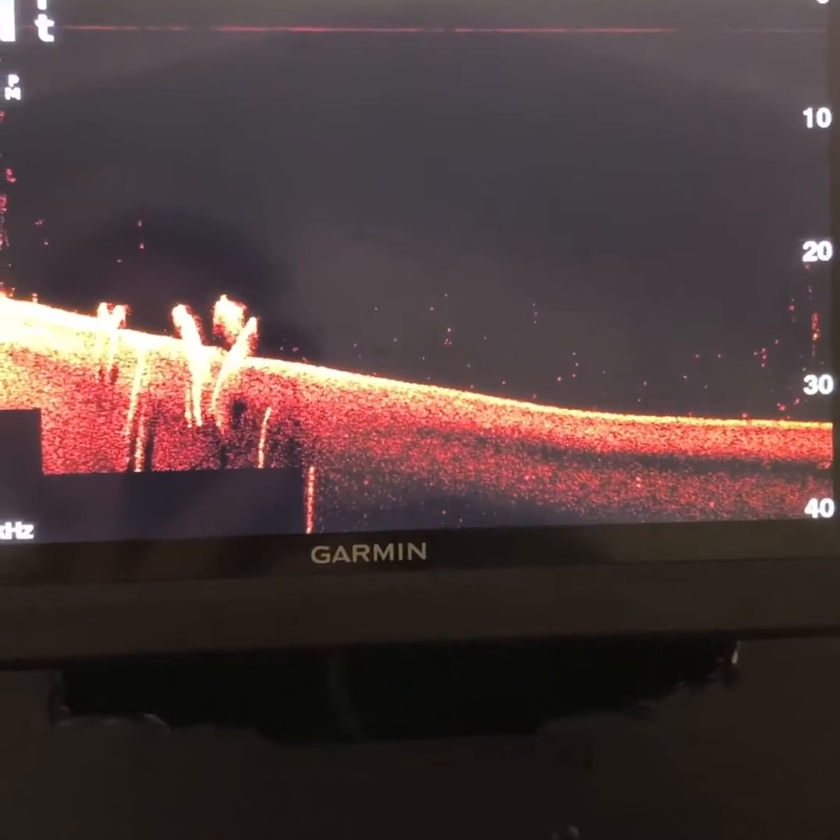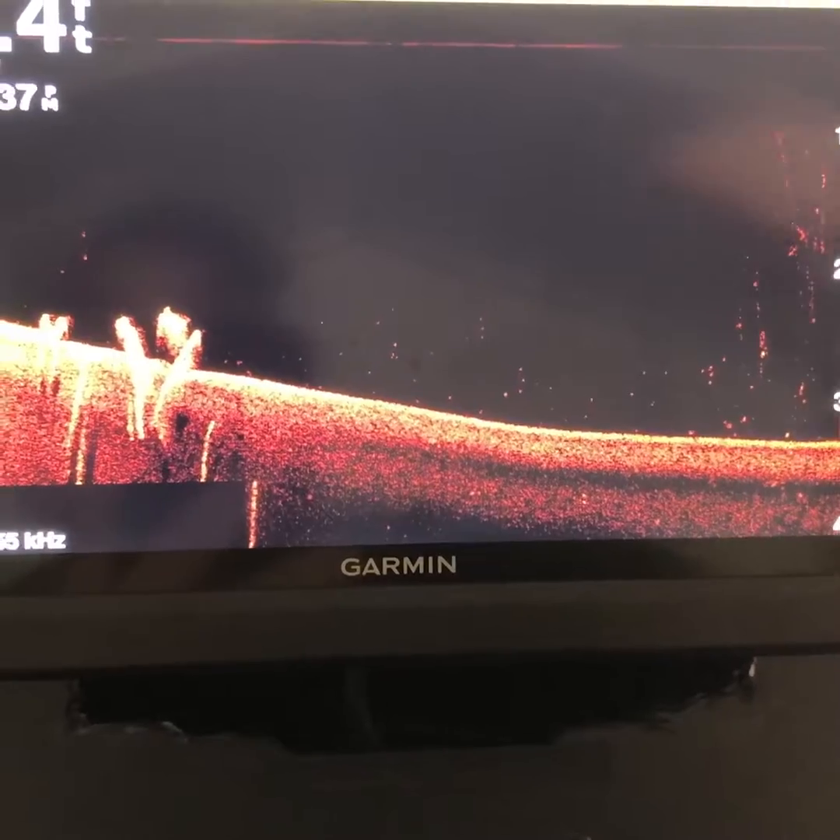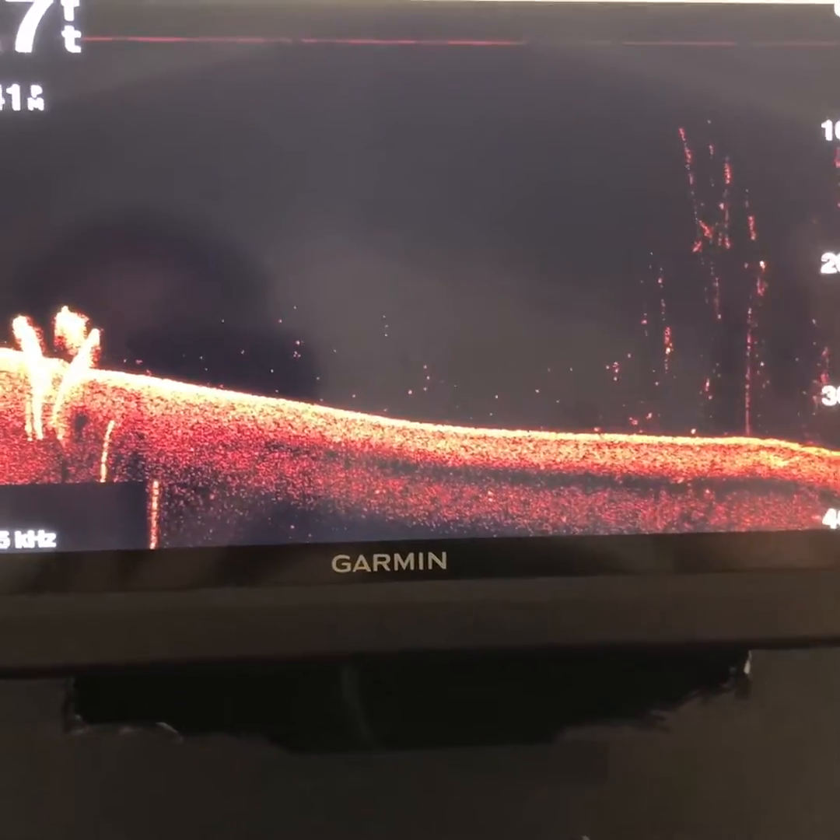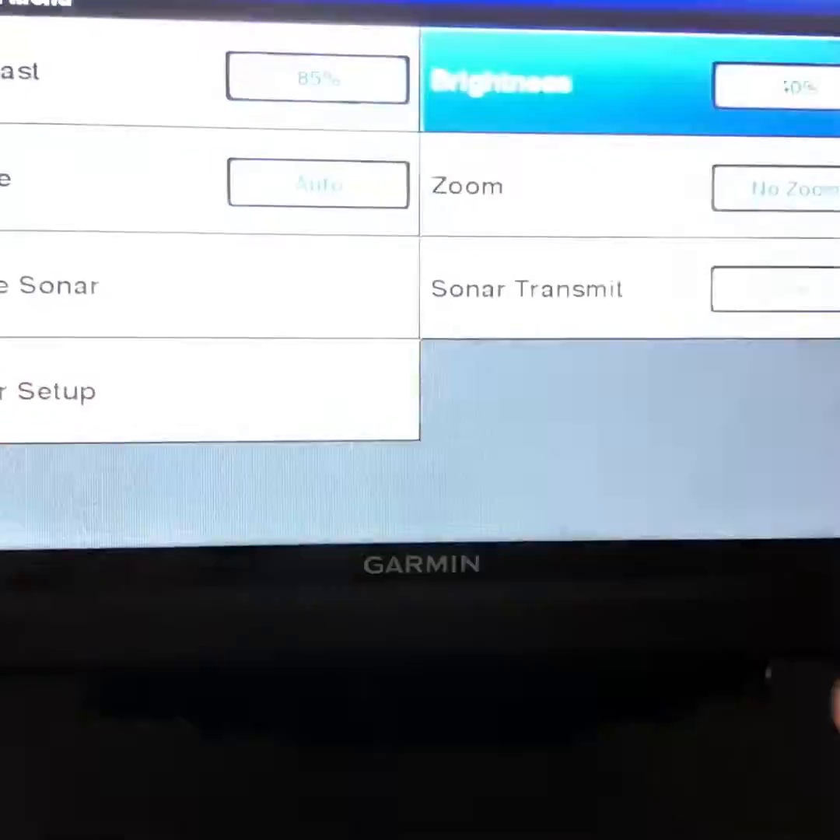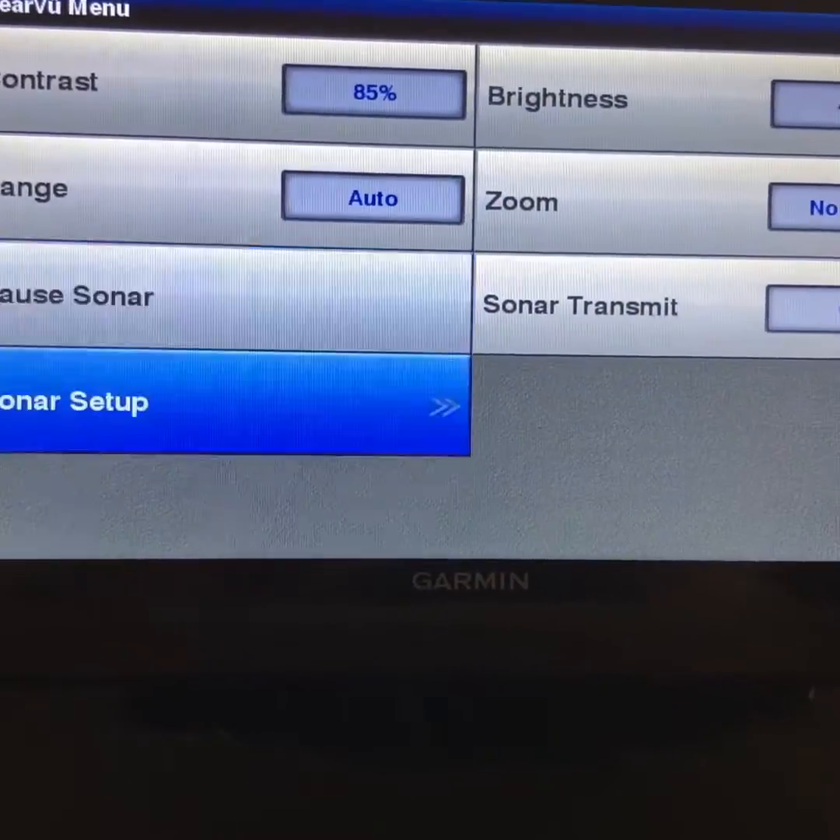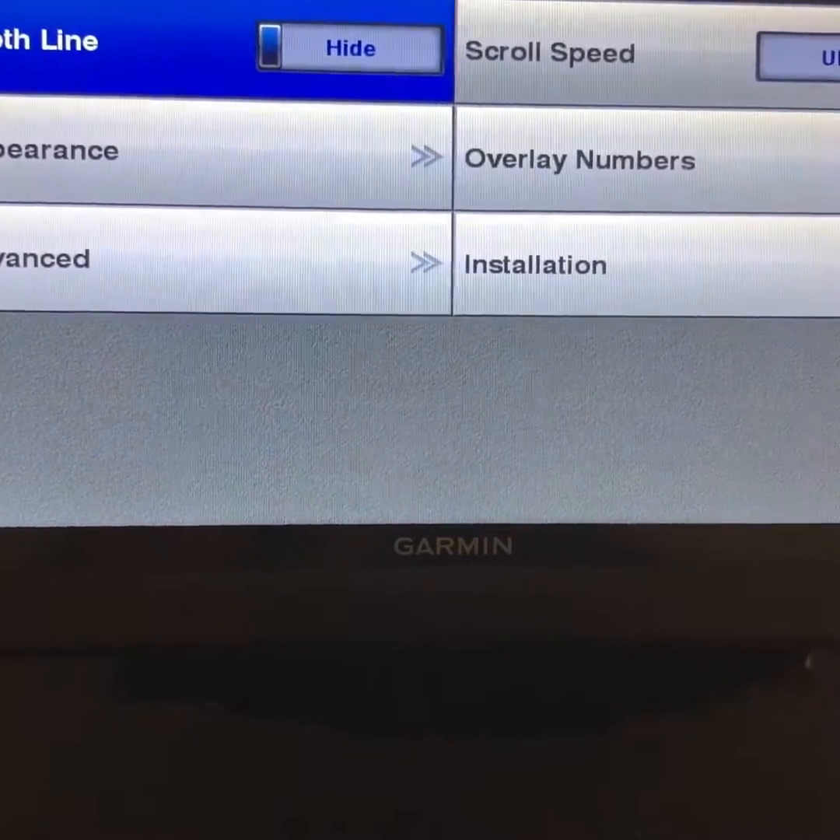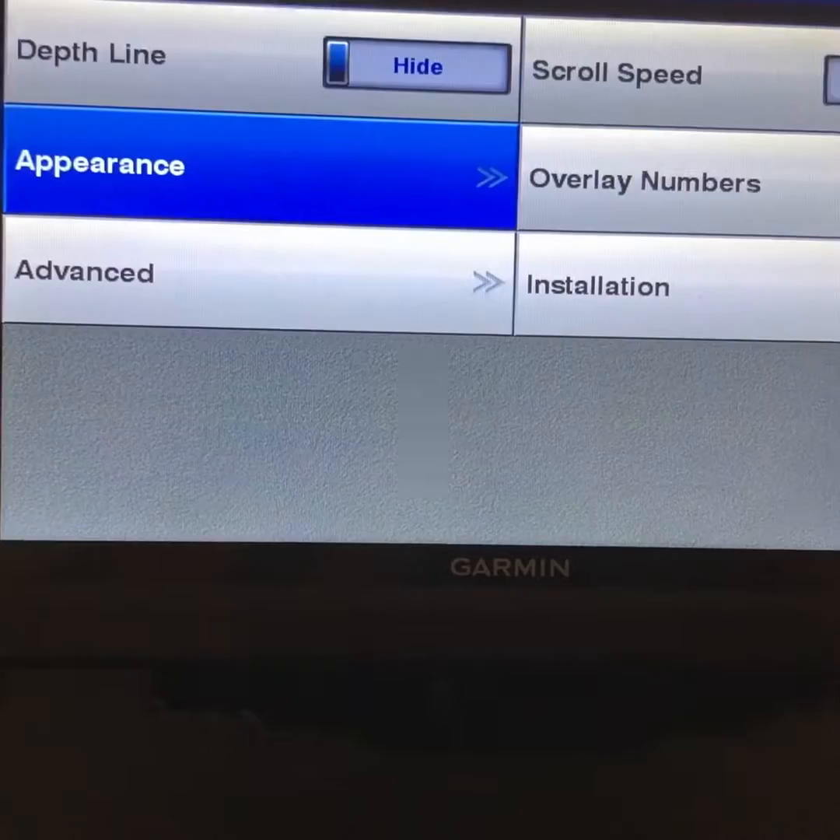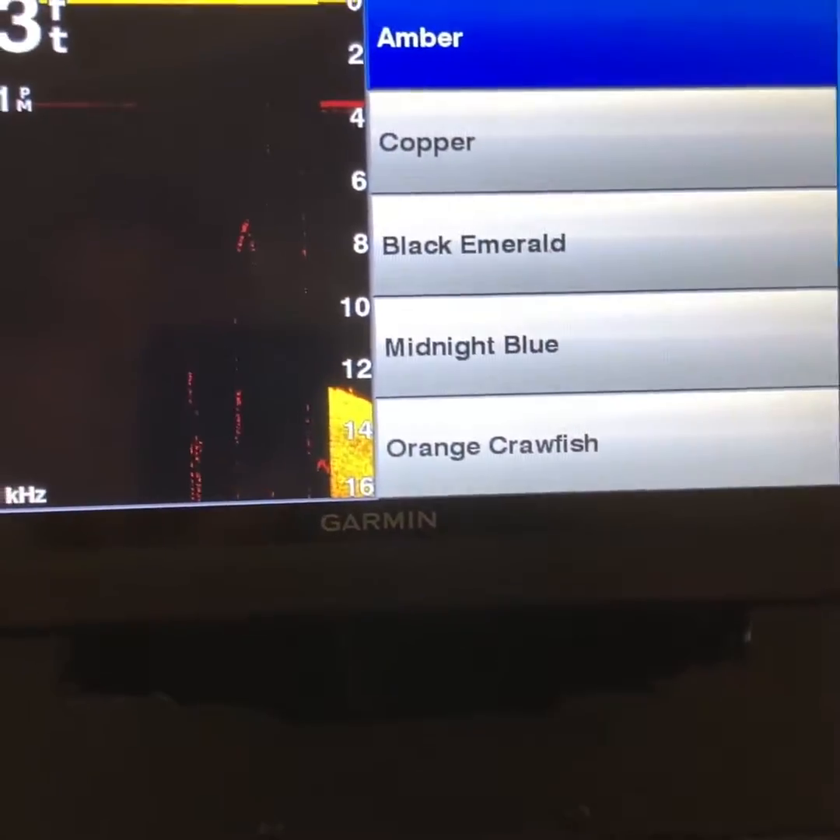What I like to do is adjust it to what situations I'm dealing with that day. So like today, it's bright blue bird skies. I mean, it's just a beautiful day. So I'll actually go into menu. Now this is how it's set up on most units. It's not going to be this exact layout, but this is basically how you do it on all the units. I'll go to appearance, and then it pops up my colors.